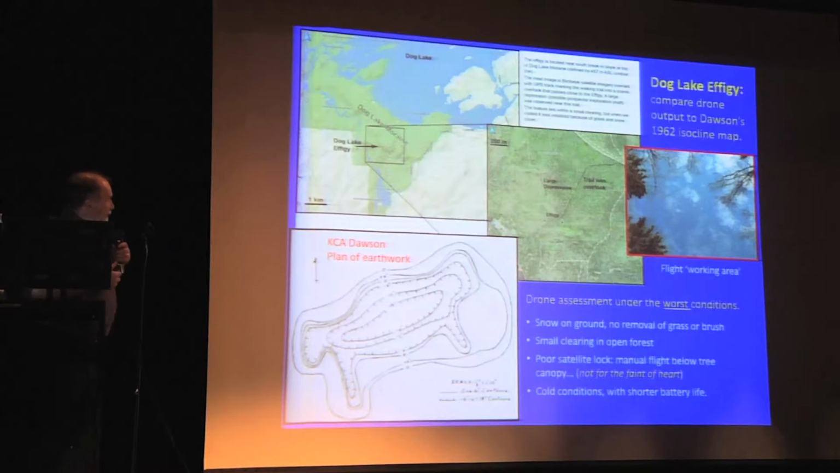We also decided we were going to find the worst possible conditions to fly in order to evaluate the breaking point when the technology started to fall short. So we decided we were going to fly an earthwork that Ken Dawson had documented in the 1960s, about an hour and a half northwest of Thunder Bay.